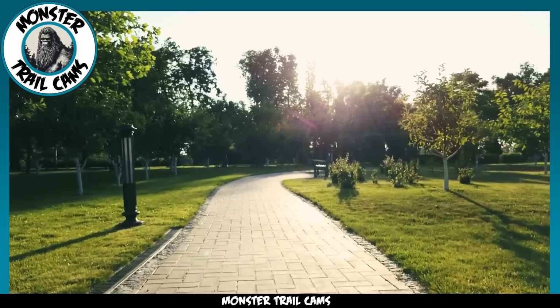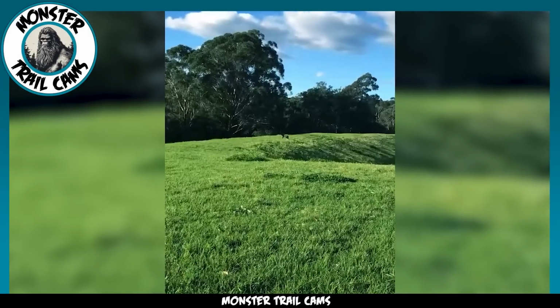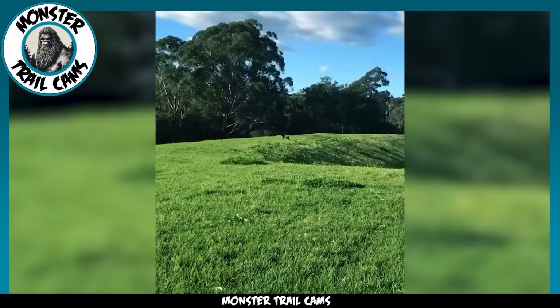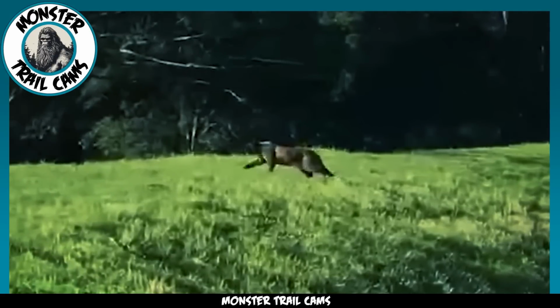People often quip, everything's bigger in Australia. Well, a photo taken by Alec might just prove this point. This snapshot, captured one bright, sunny morning in New South Wales, Australia, features an astoundingly large feline, so much so that even Alec himself could hardly believe what he was seeing.